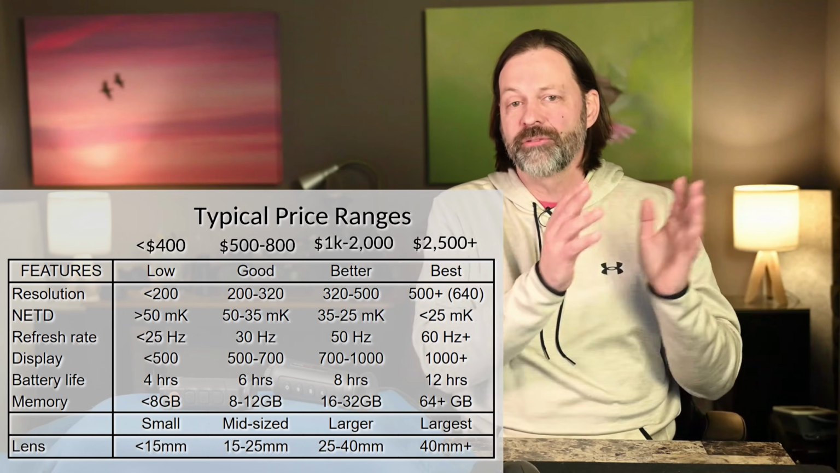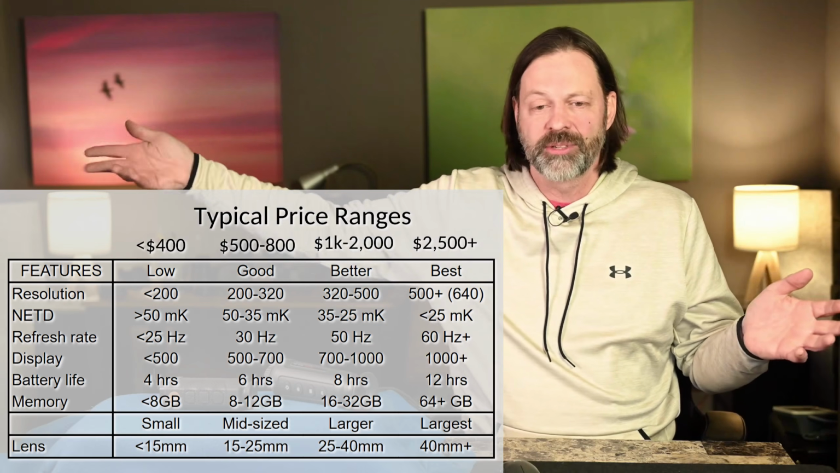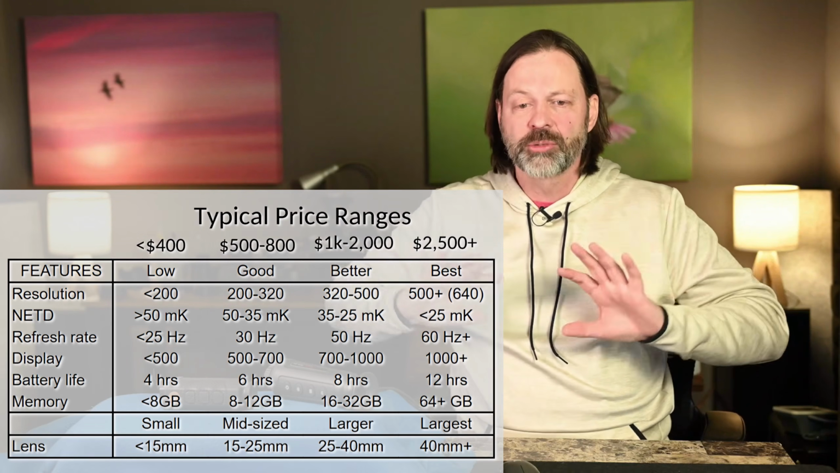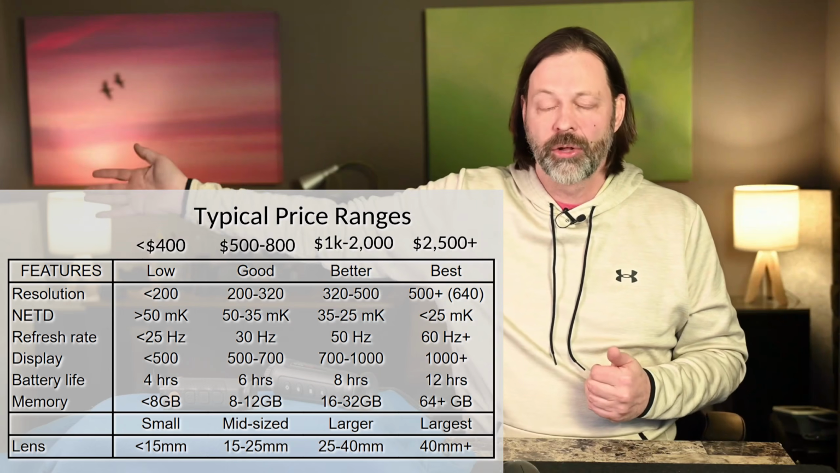Now the refresh rates went from 25 up to 60. The displays seemed to be between 500 and it went all the way up to, I think I saw some displays at over 1200. It might even have been 1600. So displays varied quite a bit. Again, I wasn't as concerned with that. Battery life went from 4 hours all the way up depending on the unit.